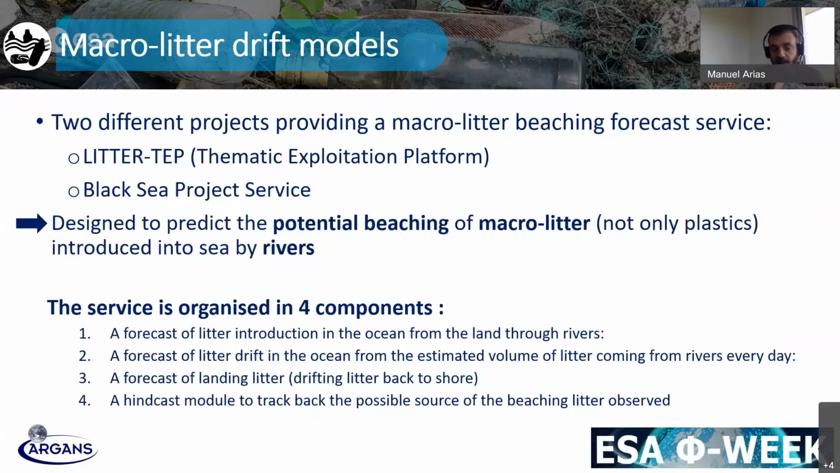which basically exploit this part of the model that I have mentioned before. How can we improve our models for forecasting landings and trying to identify the most likely probabilities to have contamination by floating marine litter in coastal areas.